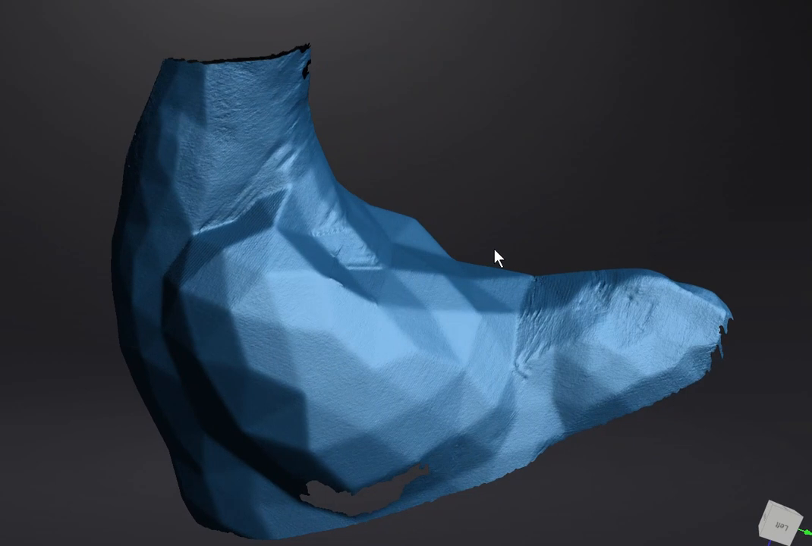So we can scan anything as small as a quarter and probably up as big as 8 feet by 8 feet by 8 feet.